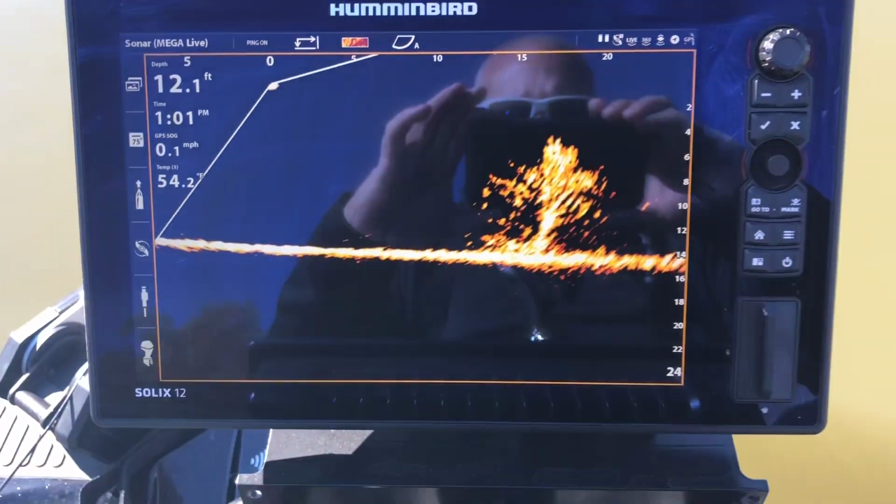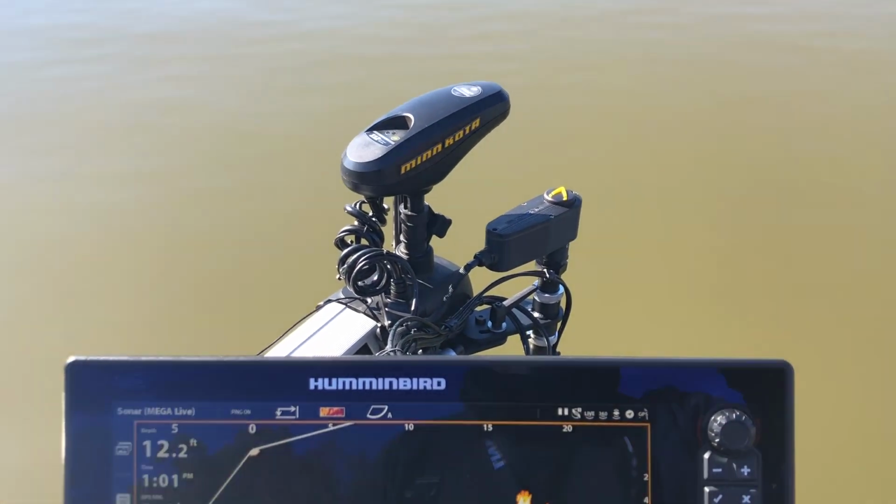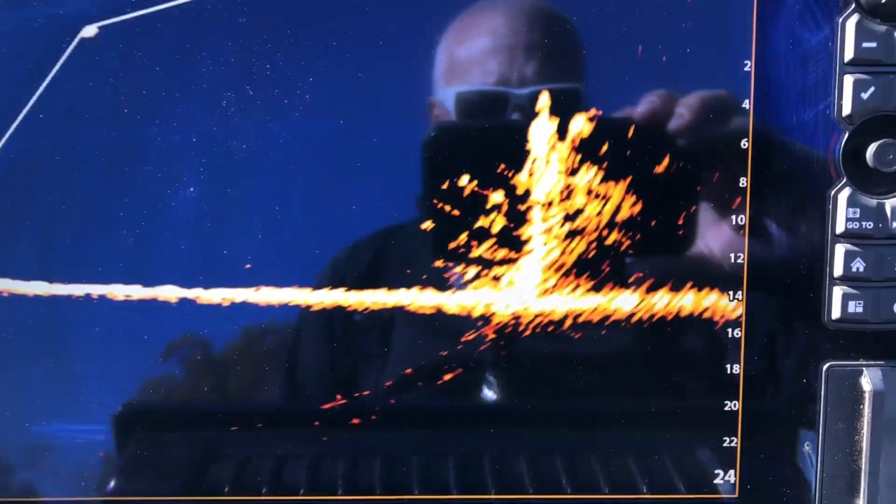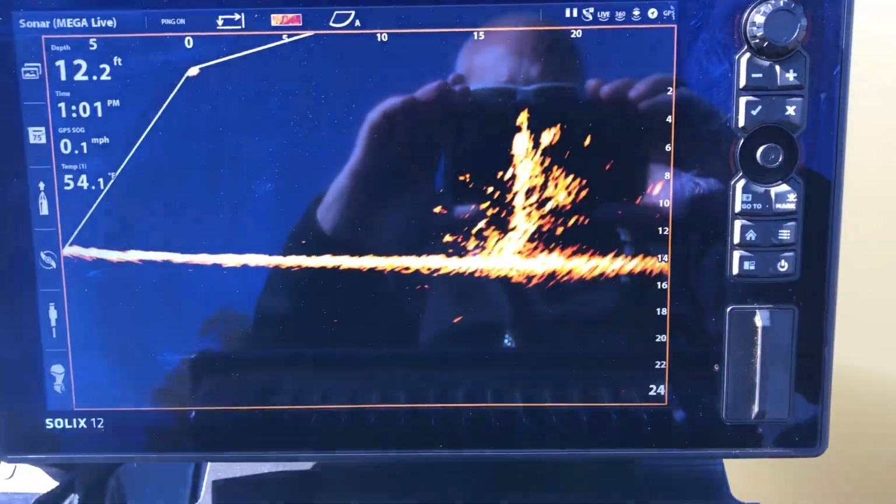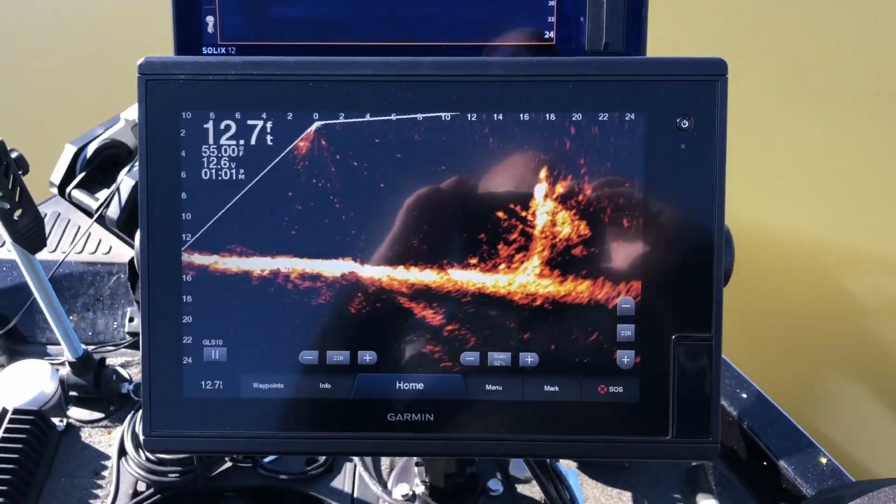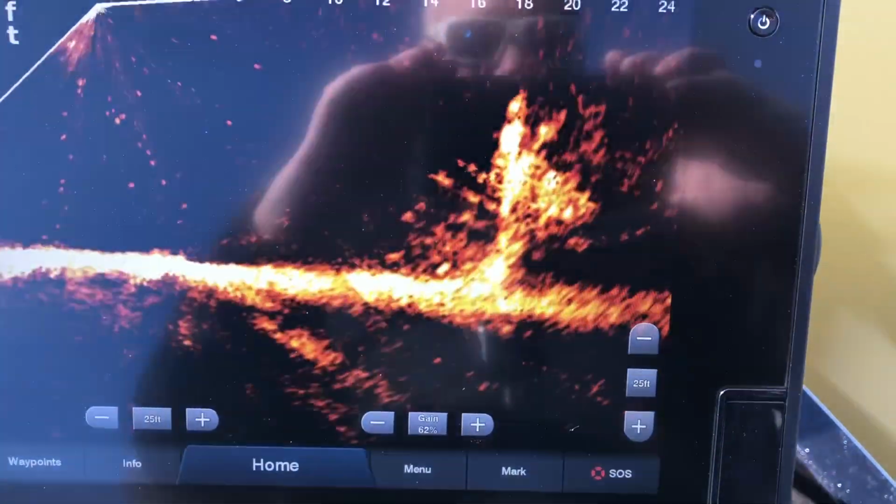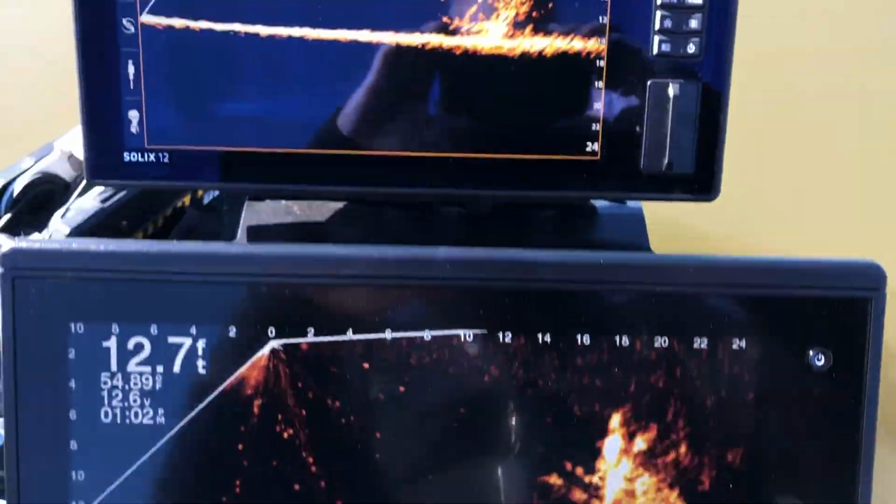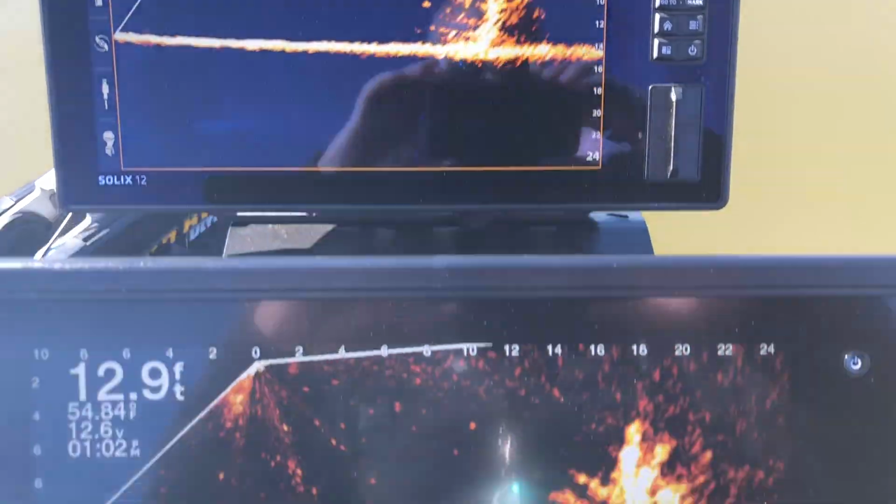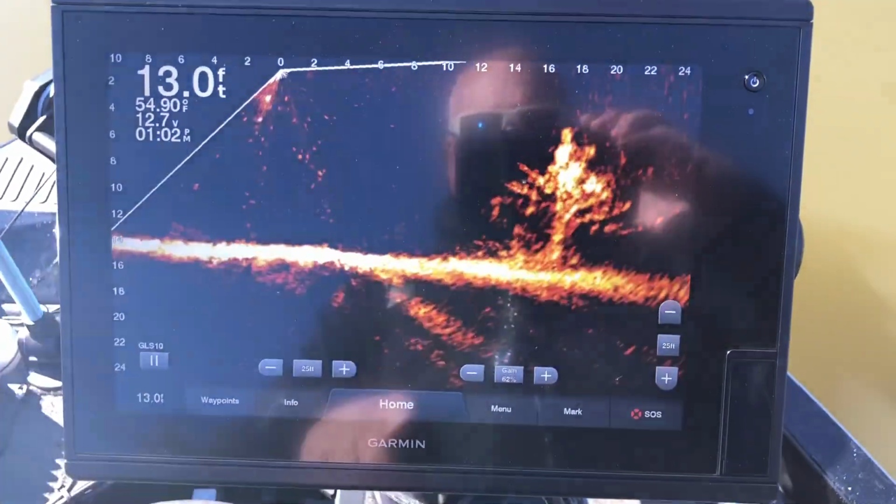All right, we're locked down with the Ultrex on spot lock. We've got our Livescanner, True Scan, that is locked down on a brush pile. Like I said, I've got both transducers mounted on one Livescanner. I tried to match the colors best I can, and I think that's about as good as I can get it. I actually like the blue screen on the Garmin better.